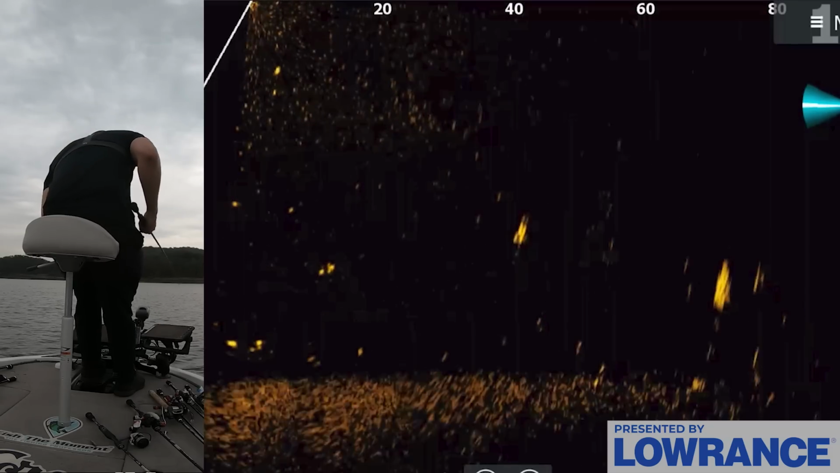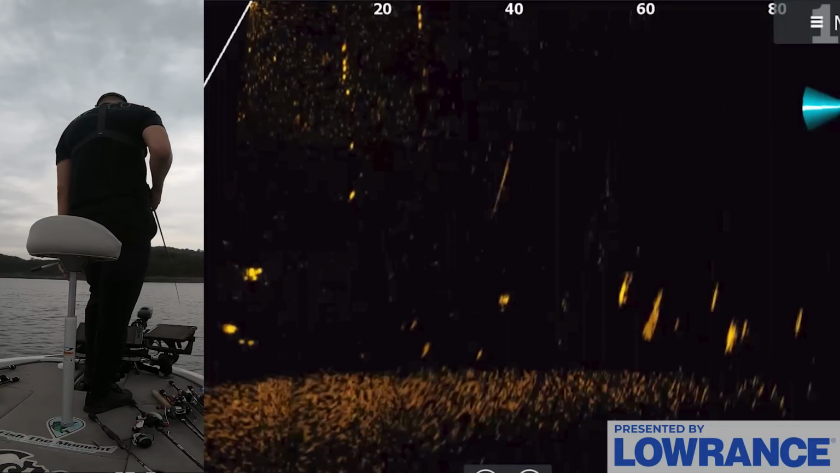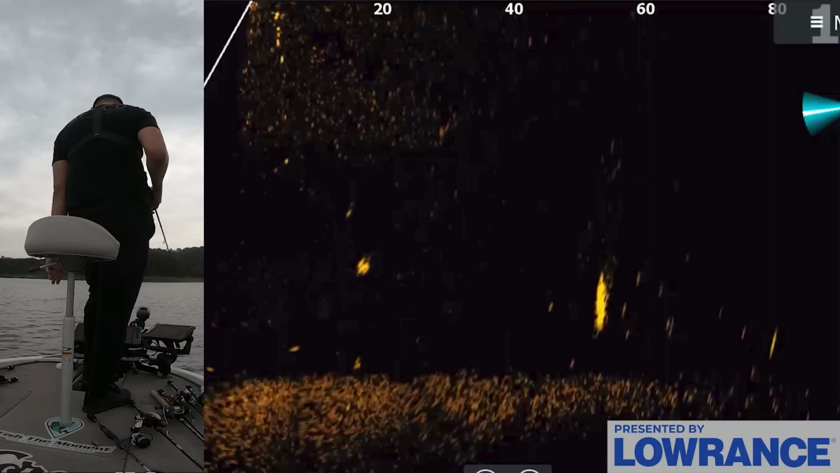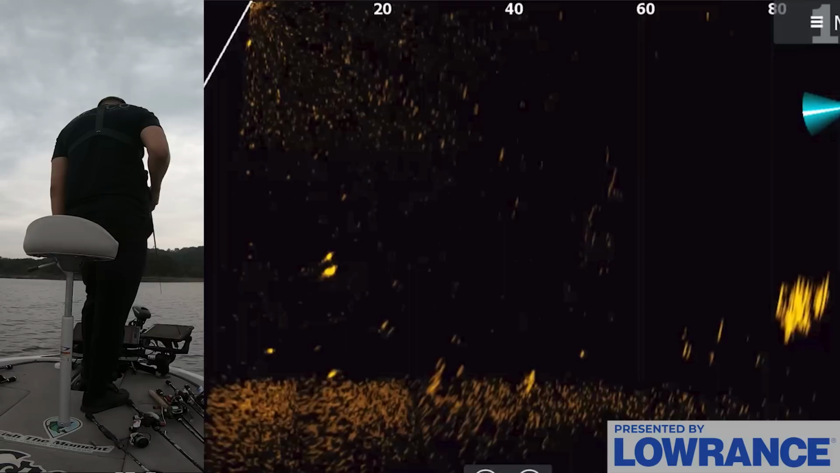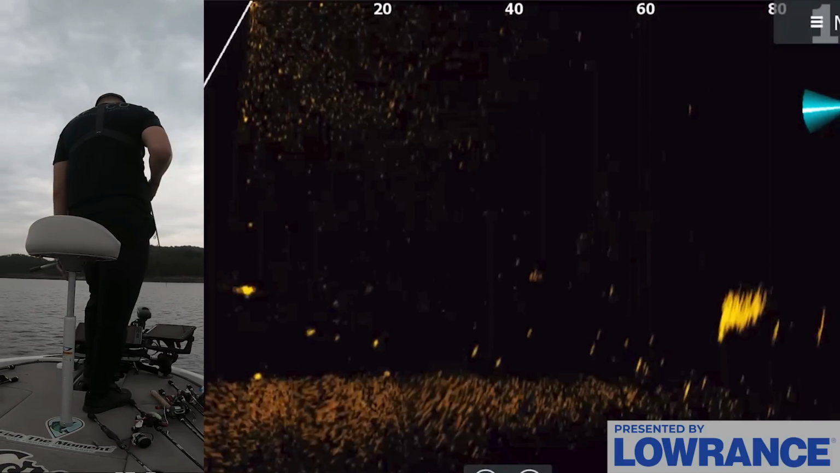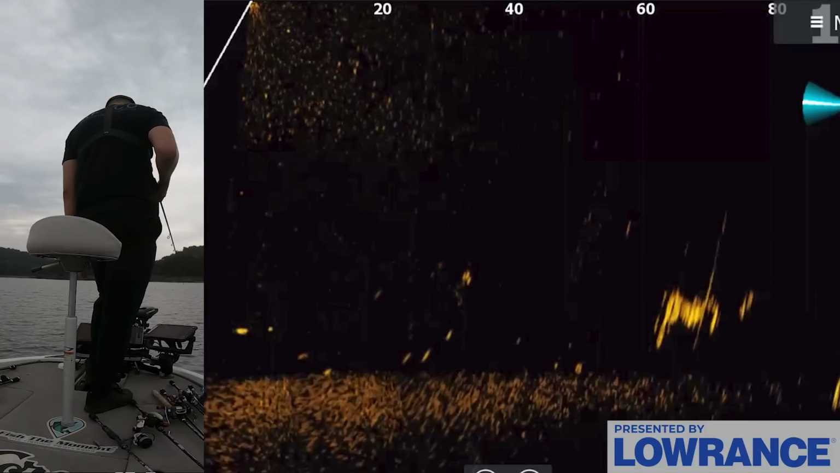Okay, one other common mistake I see a lot of anglers making when they're out here with forward-facing sonar is they'll see a bunch of dots. I mean, there's fish down there on the screen at 60 feet. They're all over the place out here, and they'll want to cast at every single fish they see. But a lot of times it's not worth even casting at these fish unless they are high enough in the water column where you can actually reach them effectively.